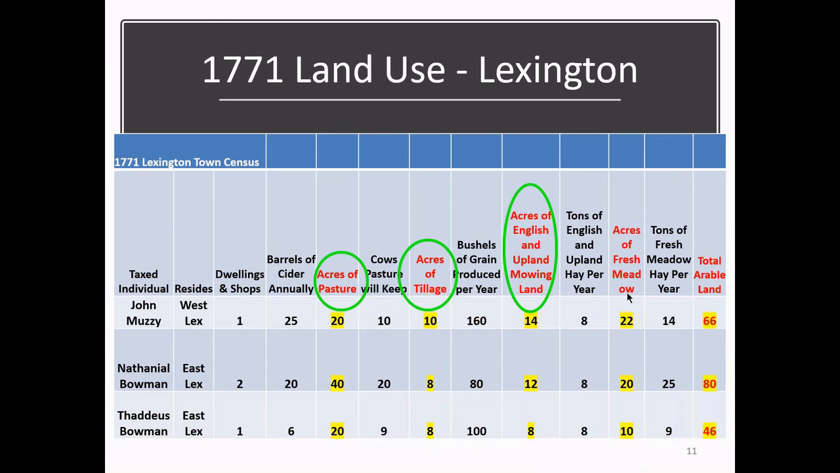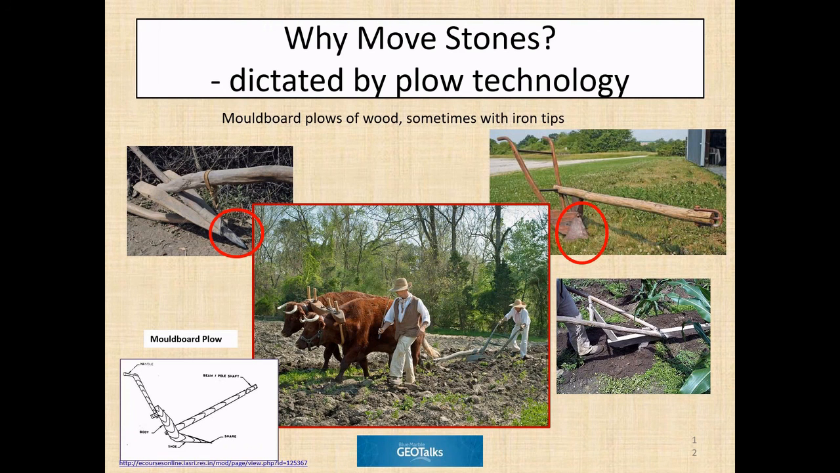So there are different types of land that they had to deal with. There was pasture and tillage land and mowing land. Most of these had to be cleared. And the reason they had to be cleared had to do with their plow technology. In this case, the plow, which was called a moldboard plow, was wooden. And I've given some examples of that. And you can see the plow in the simplest form down here.